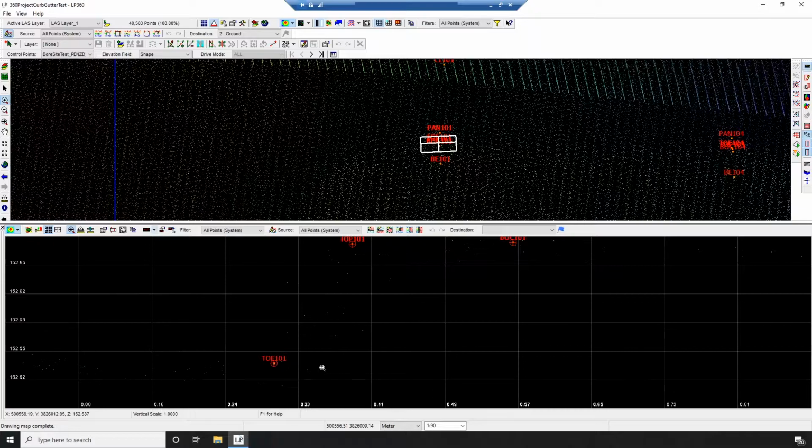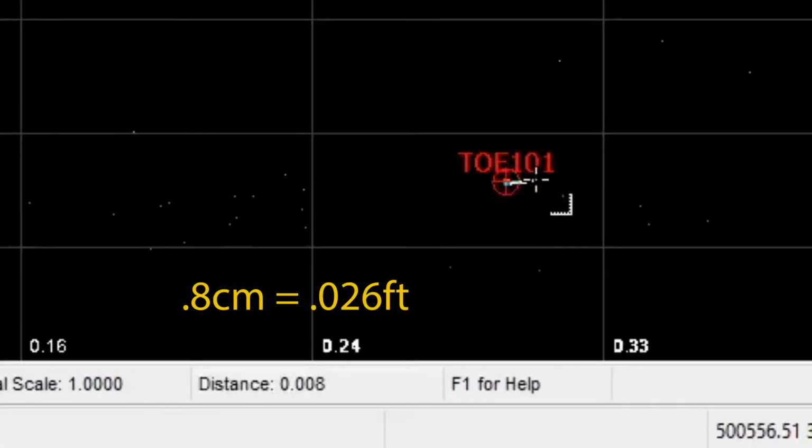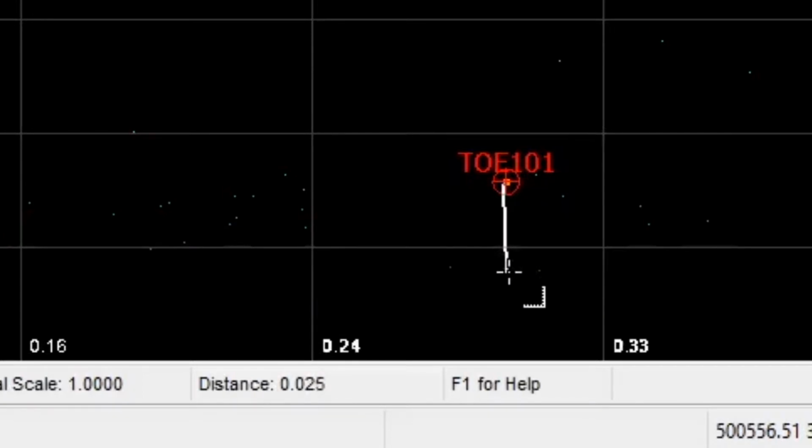Within this view, we are going to do an approximate vertical comparison between the checkpoint and the closest LiDAR point cloud point within that cell. So let's give us some best case scenario. We're looking at possibly 8 millimeters. And let's give us some worst case scenario. So let's go all the way down here. At worst case scenario, we're looking at 0.25 centimeters from the closest LiDAR point cloud point to the toe point collected from our survey crew. Not too bad. Let's do one better.